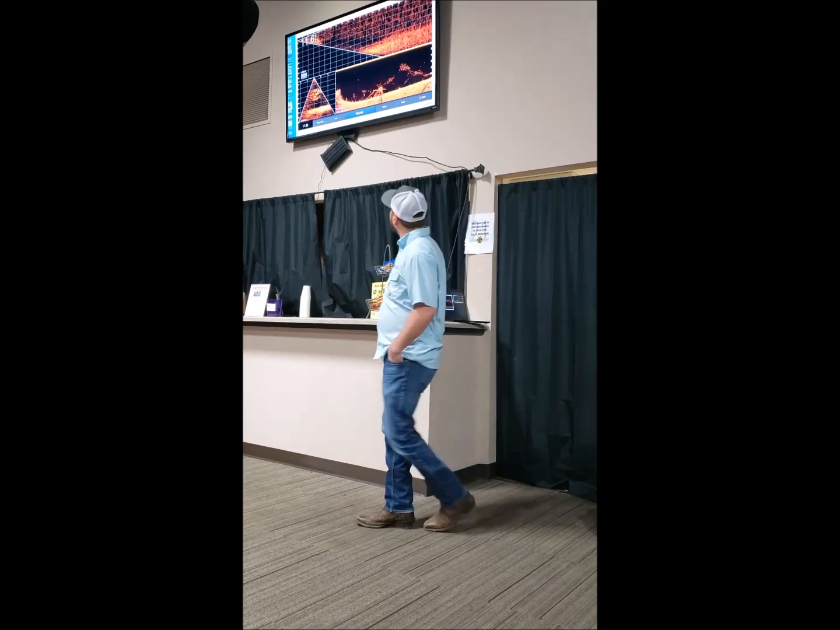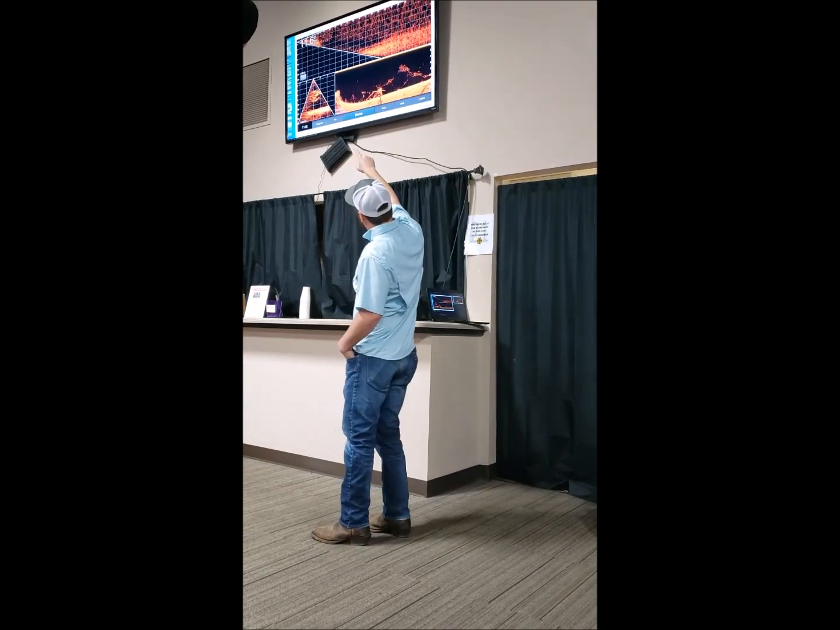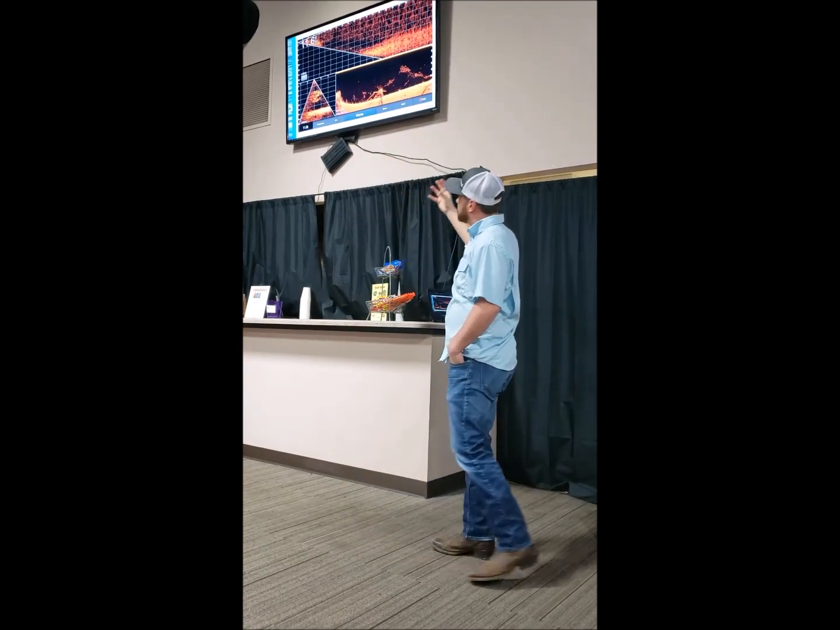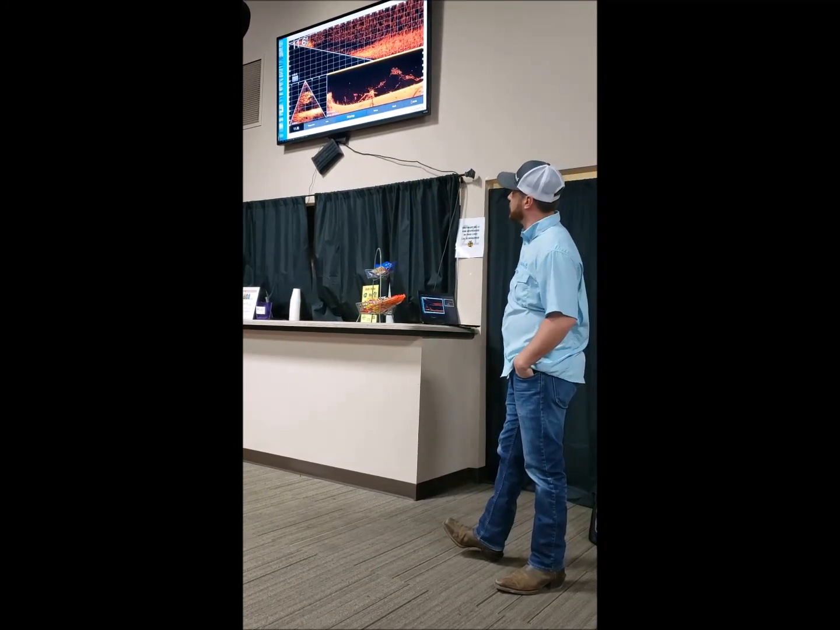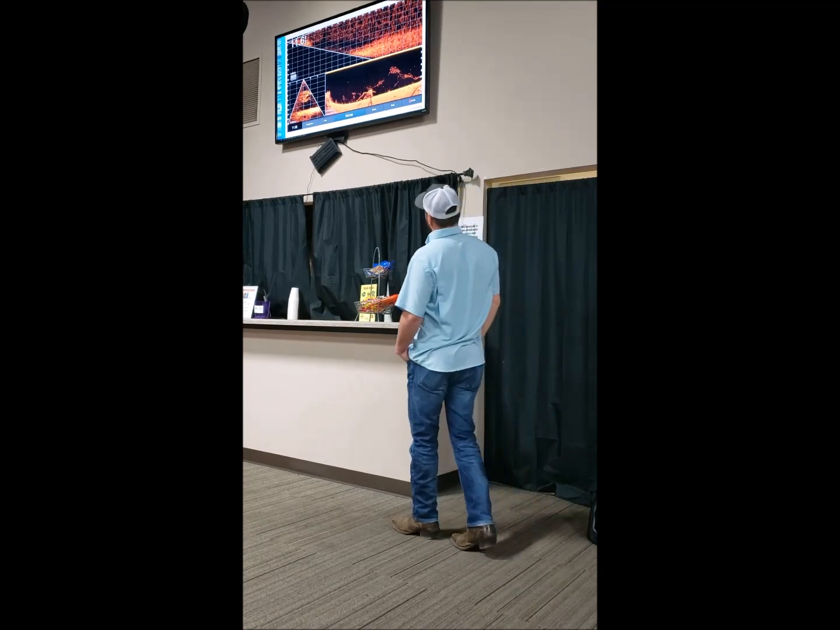Again, we're looking out. We can see kind of where it says 11.6. It's very cluttered. Well, that's a big school of baitfish up there, and we're also seeing it in the down view imaging look of LiveScope as well.